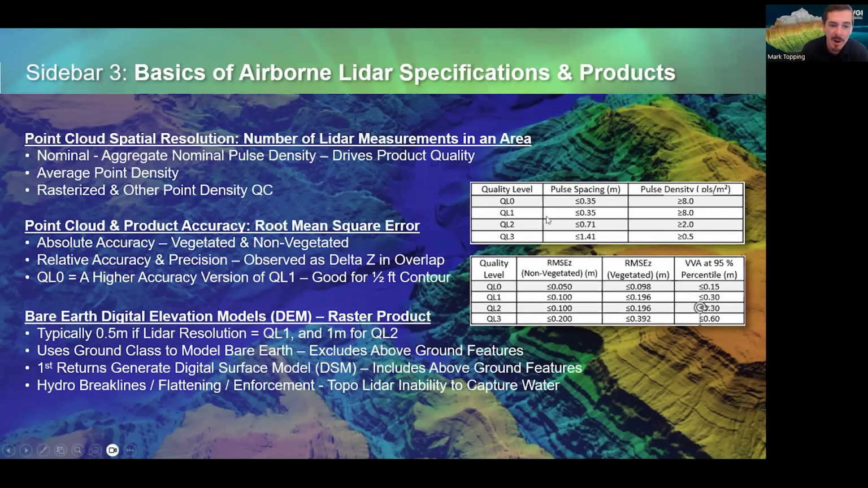So quality level 1 is a minimum of eight measurements in a square meter, because we want 2 measurements to define an elevation in a raster product. So let's say we have a gridded map of your elevations. We want 2 points in each grid pixel to determine the elevation.